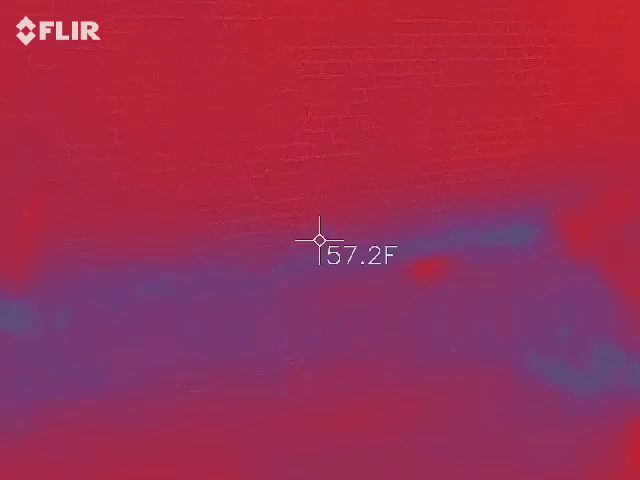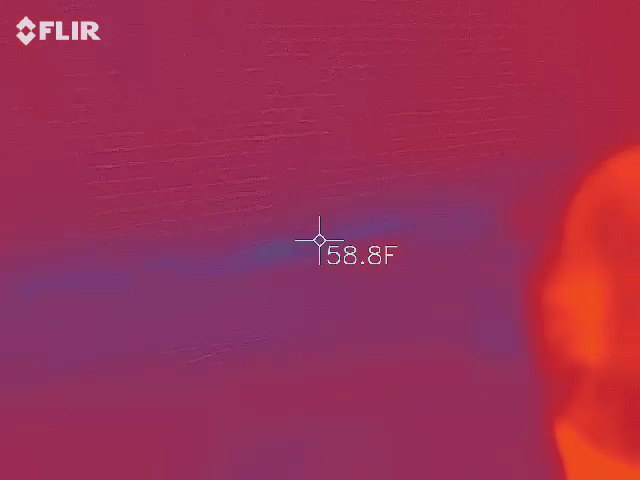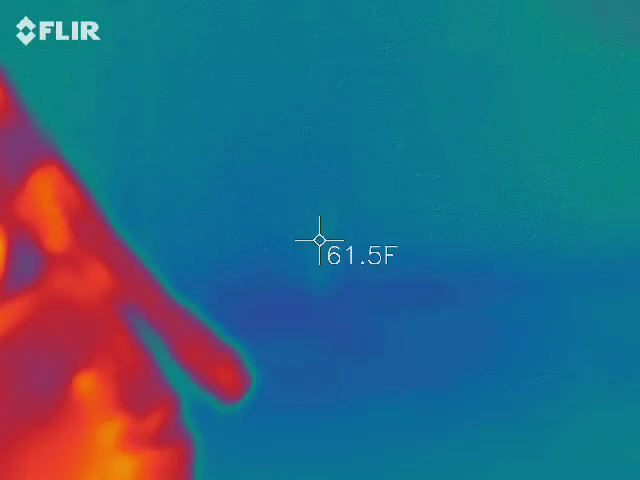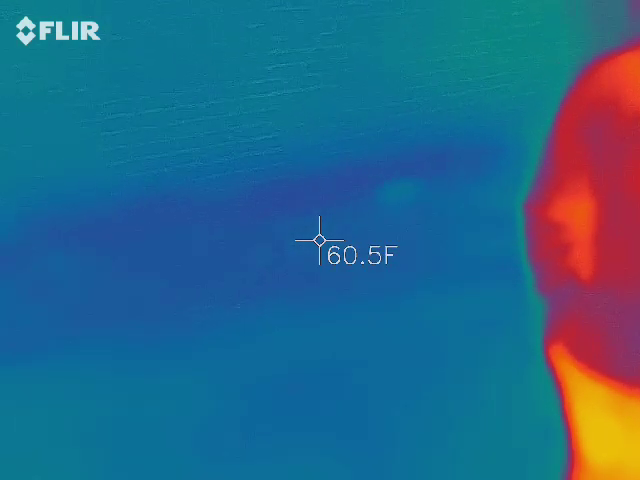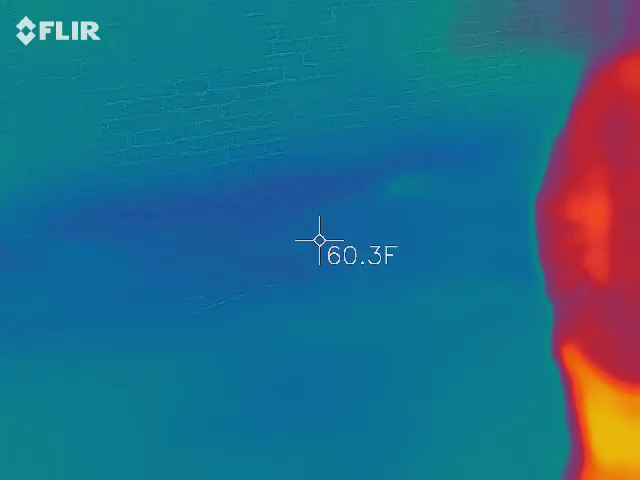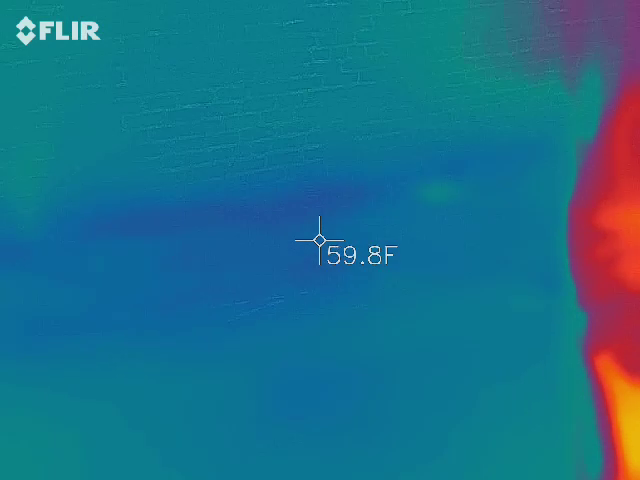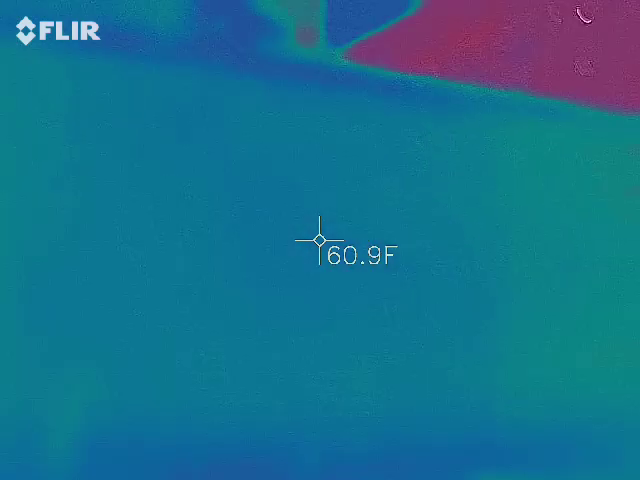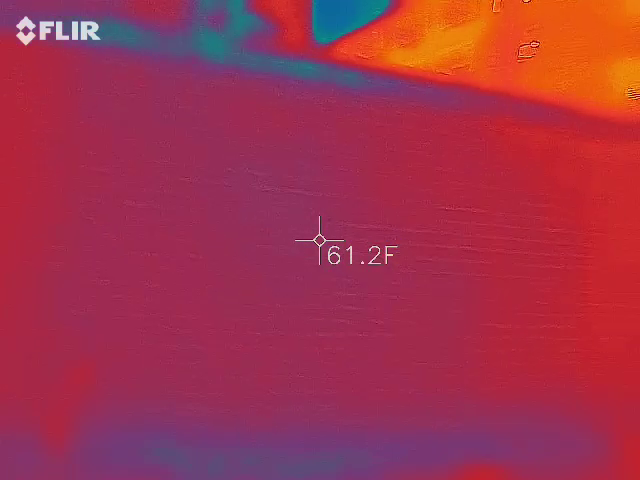There's an orb that's dancing around in front of you. Really? Right in front of you, now he's on you. Nice. A little one. Catherine, you got any readings right in here? Beep, beep, beep, beep, beep, beep.